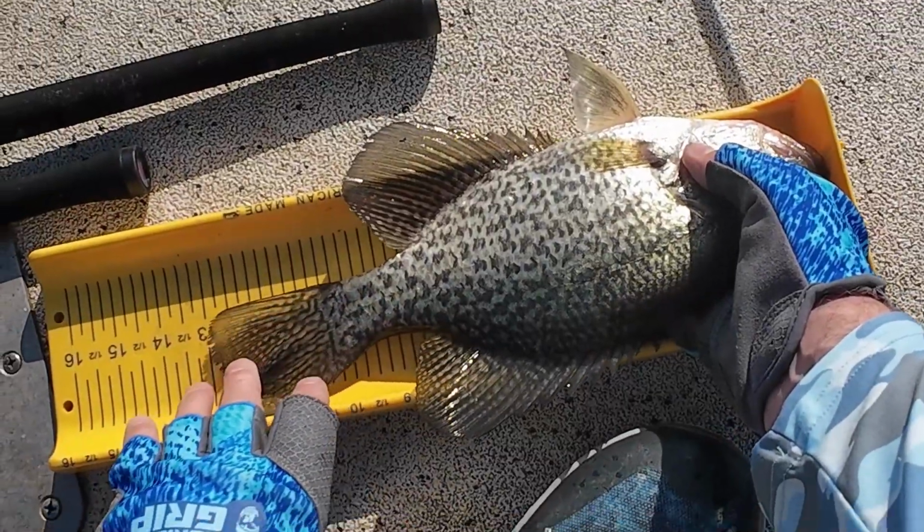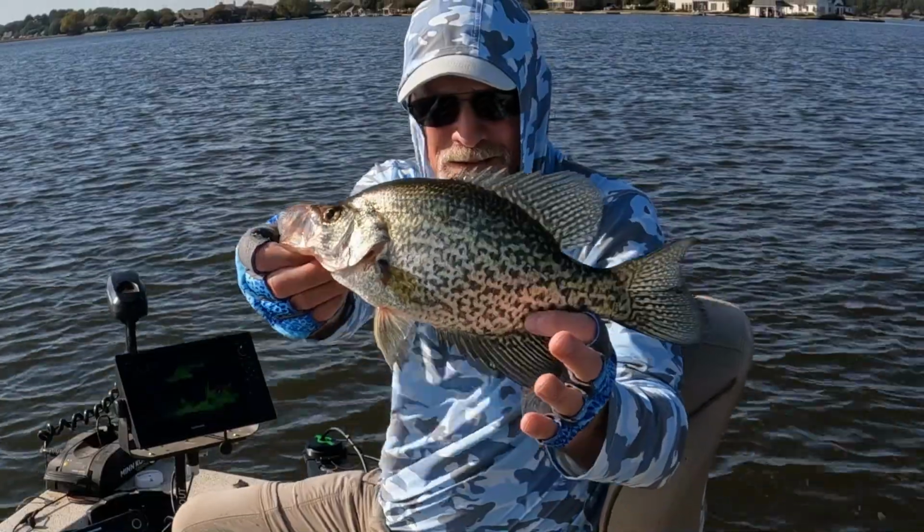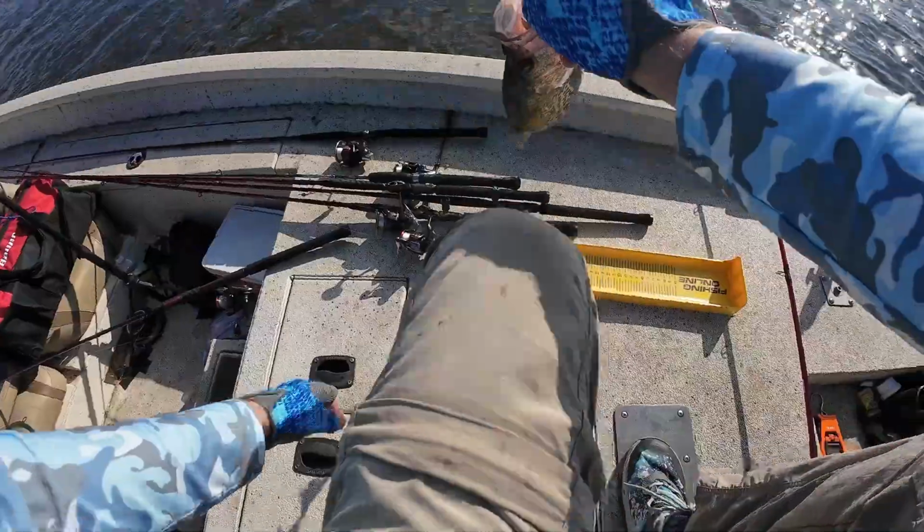Another toad, man. 13-inch black crappie. 13-inch black? Yeah, man.